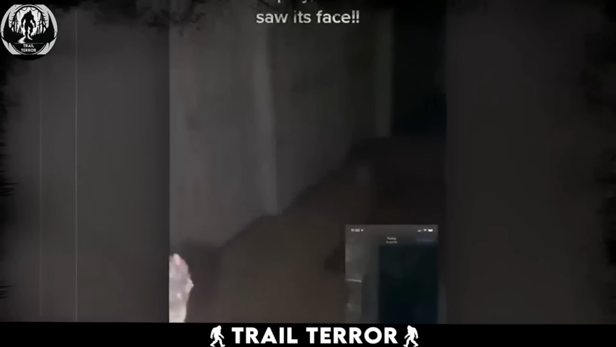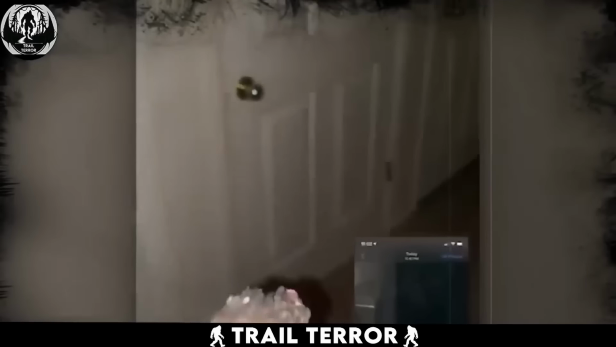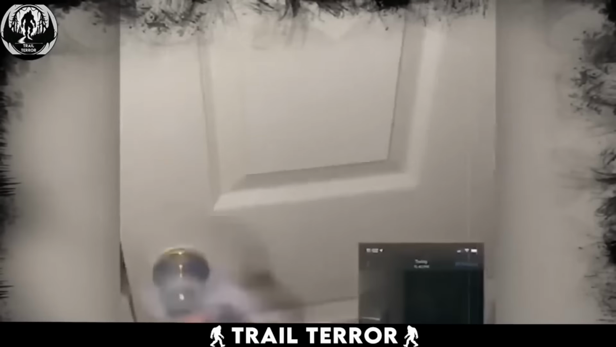This video was shared on Reddit by a homeowner who recorded a chilling entity haunting his house, and it's something straight out of my worst nightmares. In the video, we see the homeowner performing some sort of ritual with smoke, seemingly to ward off whatever is frightening him.